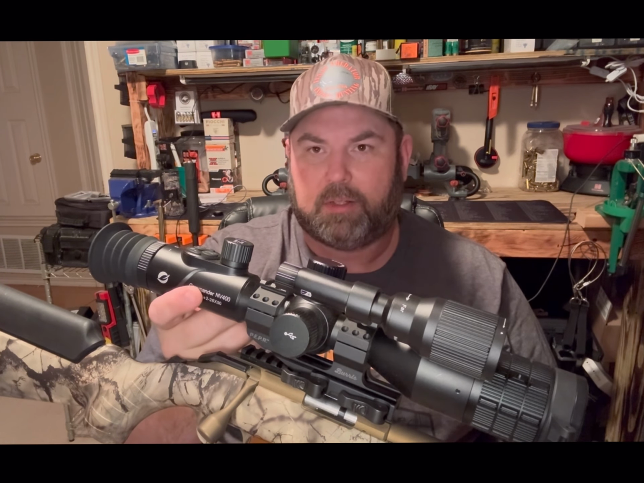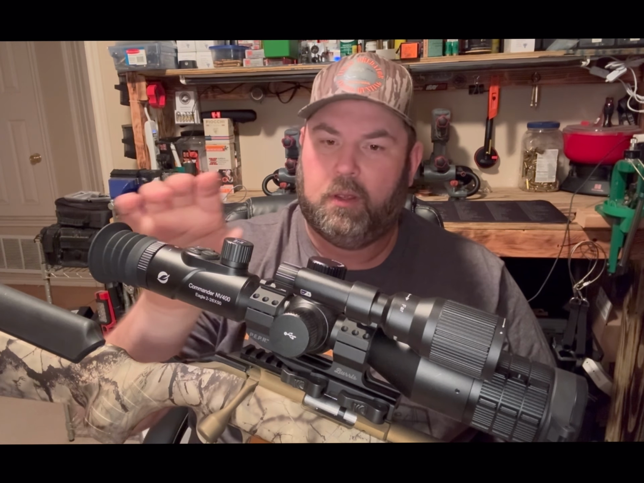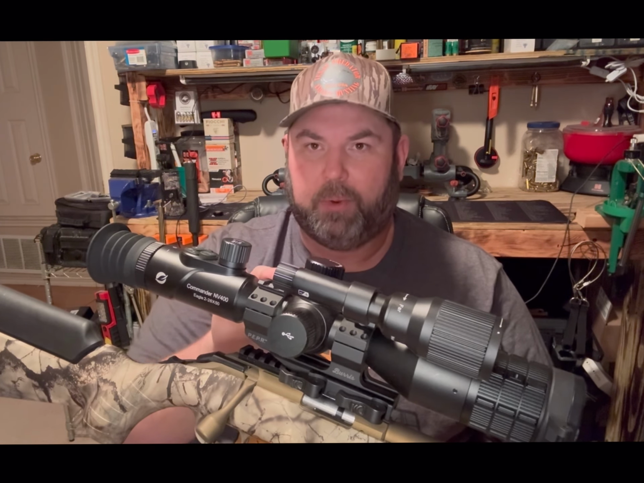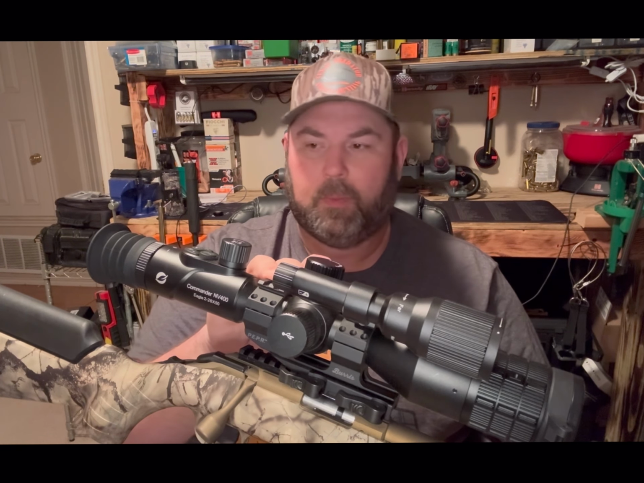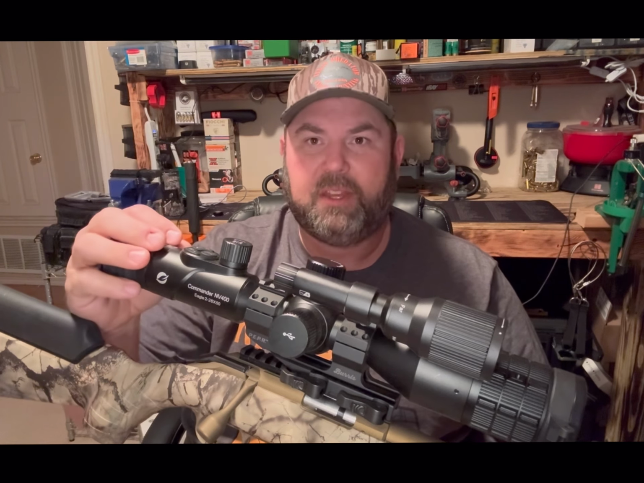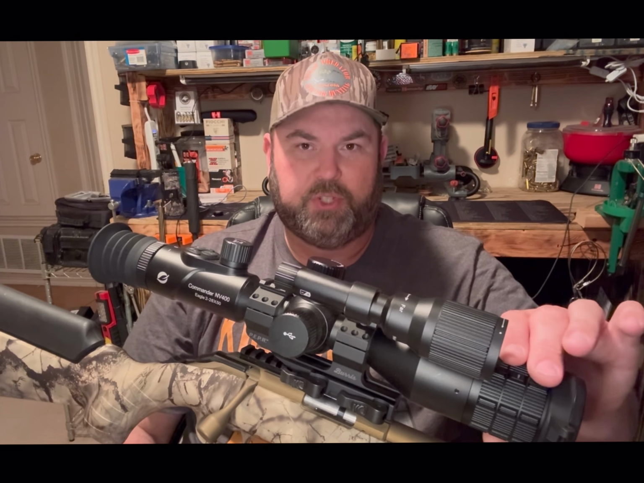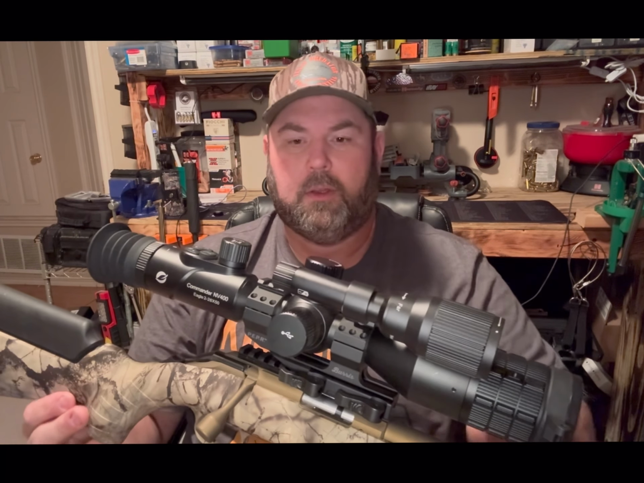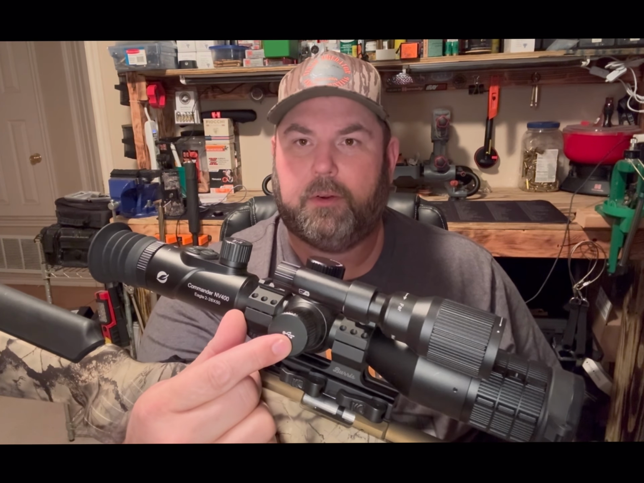Has a power button on the side. You can put a removable or rechargeable battery in it. It's got really good battery life. Pretty standard features. Other than that, you've got your eyepiece focus, objective focus, has a lens cap. Plug it in and charge it here.